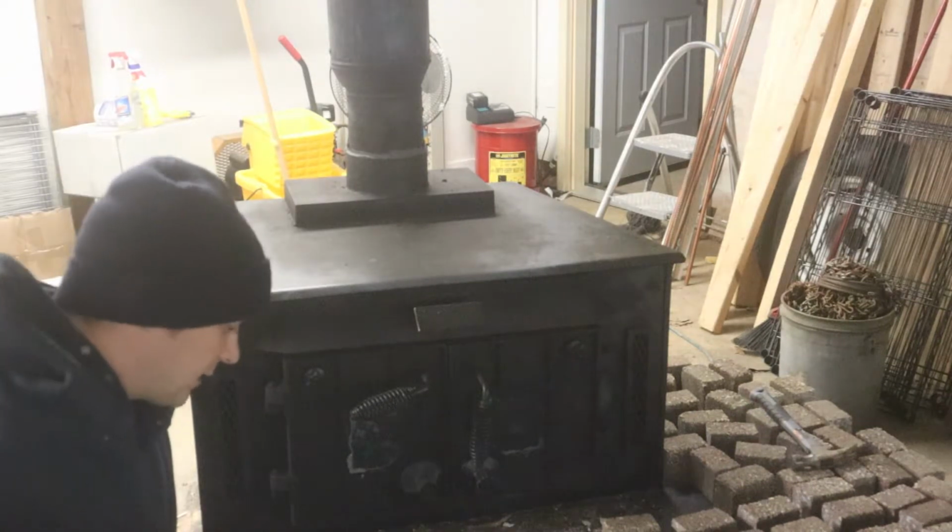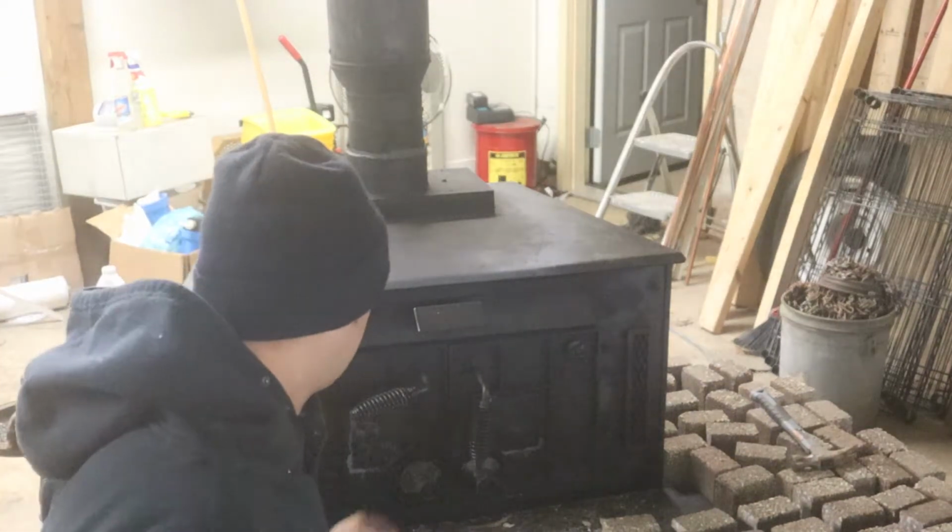All right, time to get some stuff done in the shop again, but let's get the fire started.